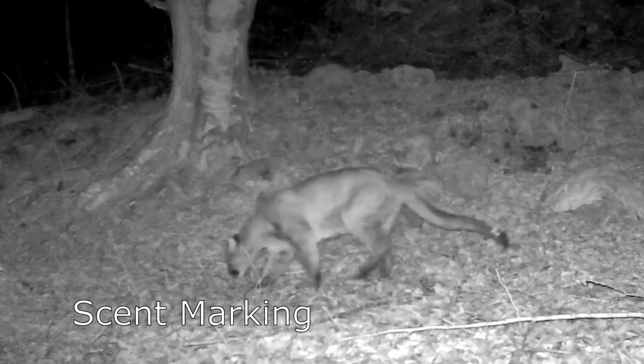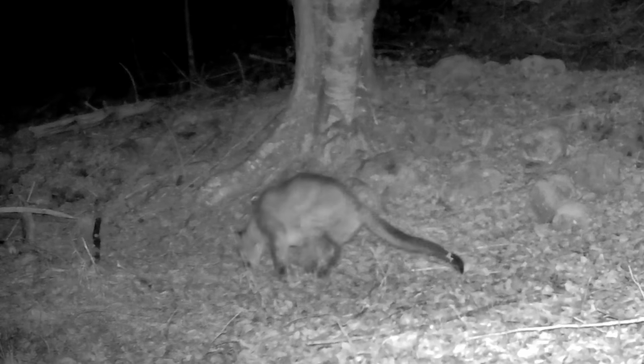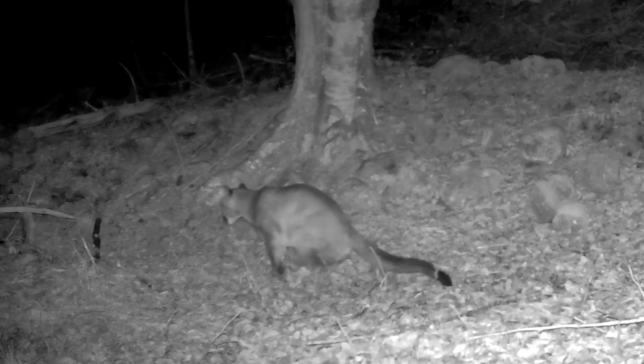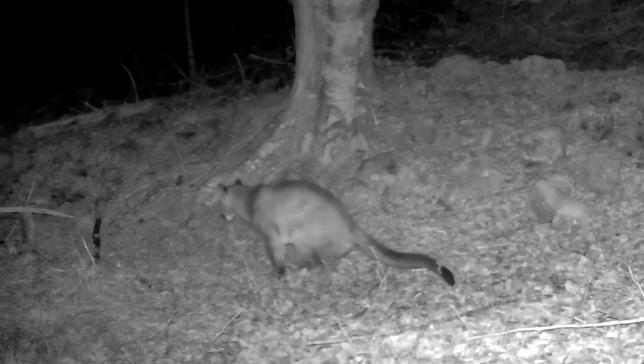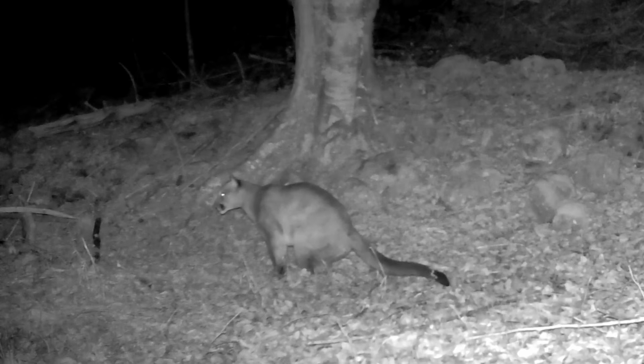Scent marking with the cats is a pretty big deal. They don't go too far without stopping to do a scent mark. You'll see this one here do a couple of them. I'm sure it has something to do with mating. I'm sure it has something to do with leaving a calling card. I was here. But anyway, they do it quite a bit.